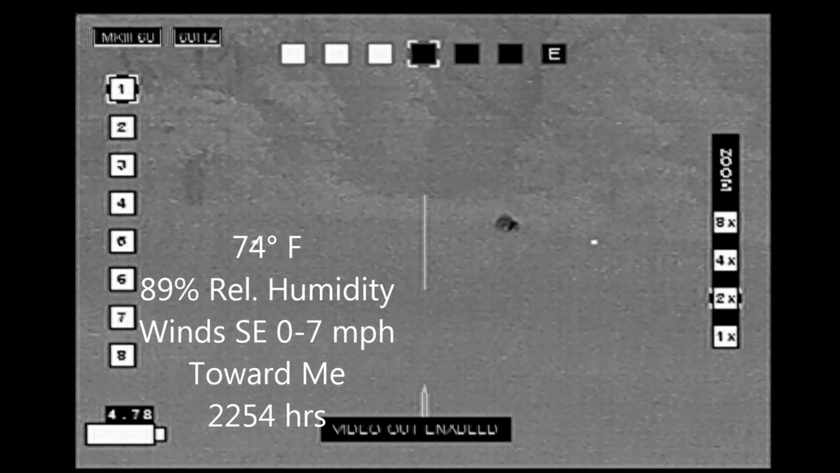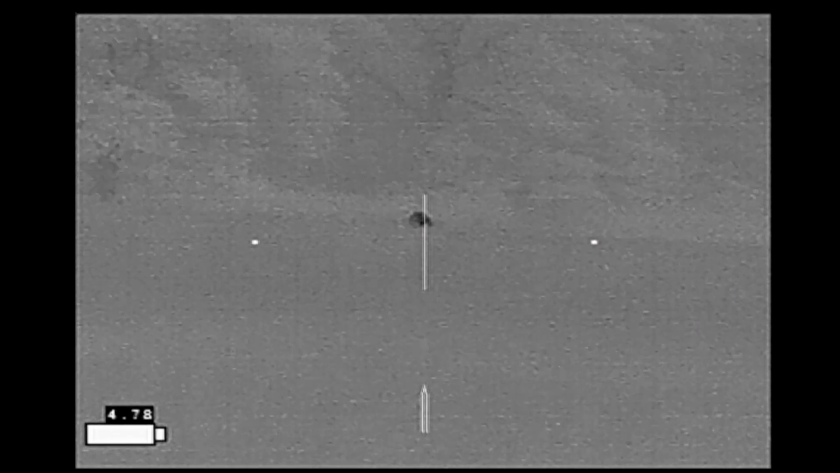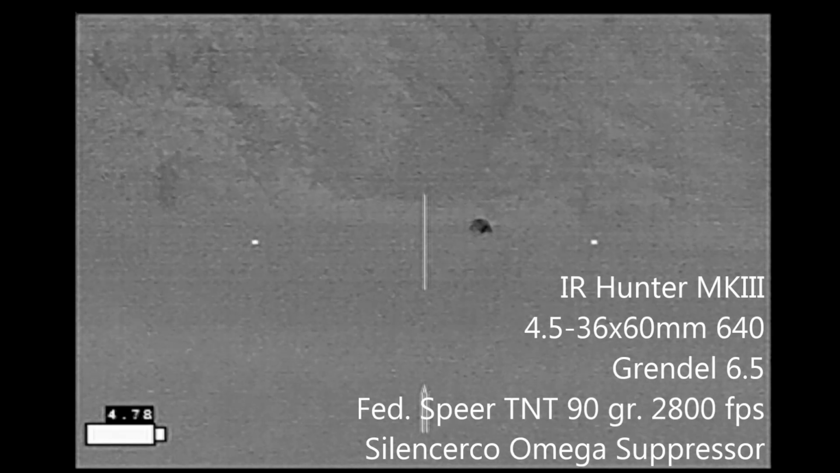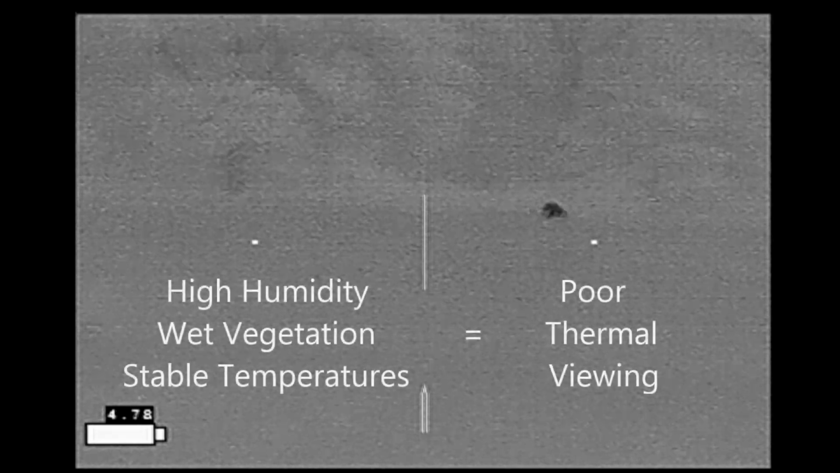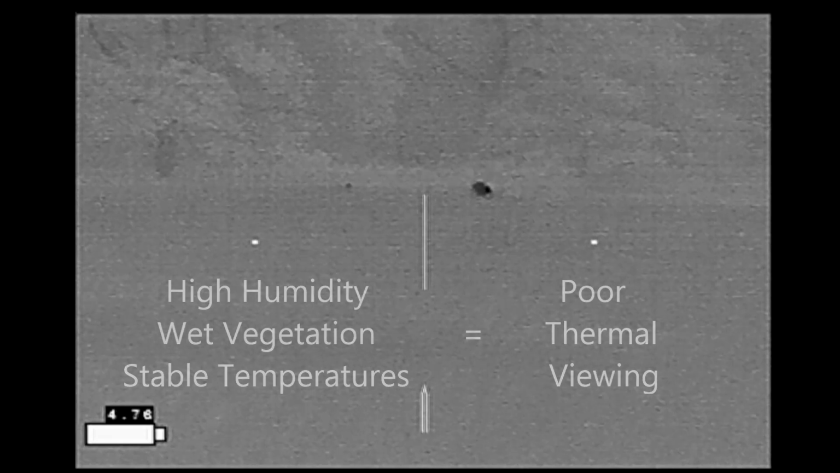I had these animals come in. I initially did not realize what they were. Here's the ridge line that you can see here. And I had to watch these animals for a while before determining what they were. I scanned to see if there are any other potential hogs in the area. They're not. So this isn't a sounder. It's a doe and her fawn.